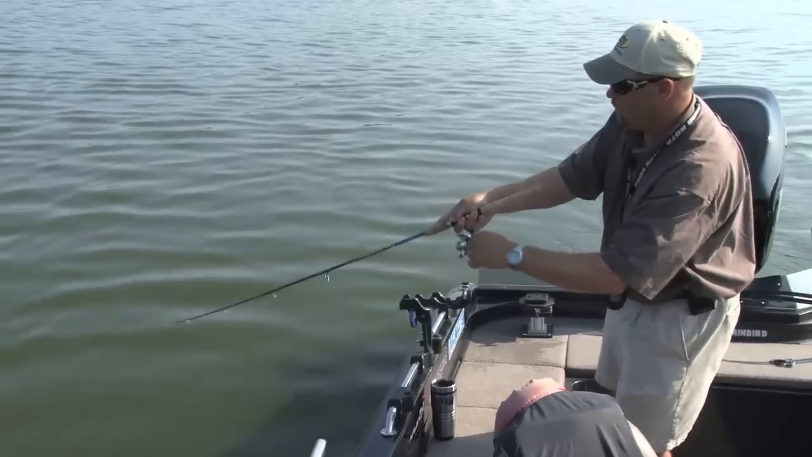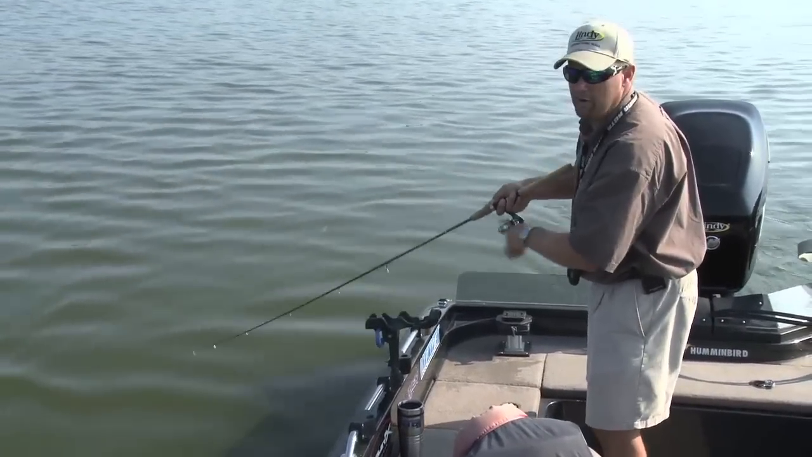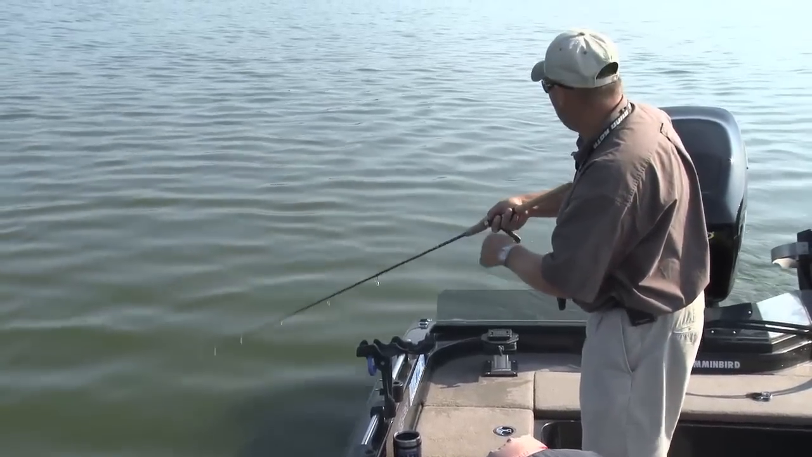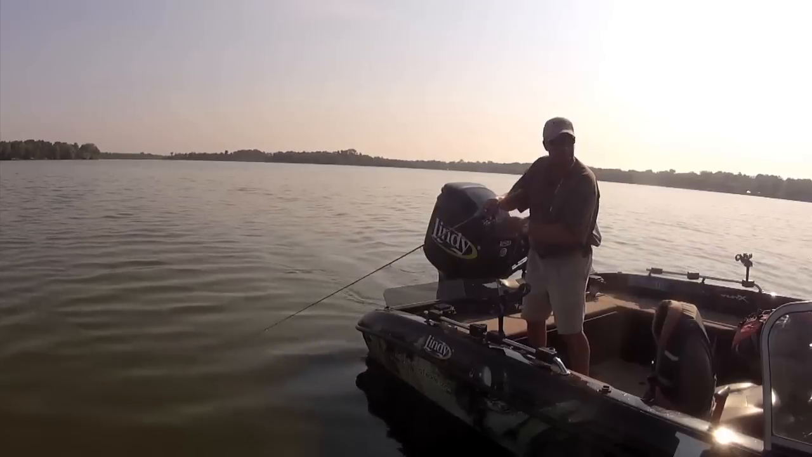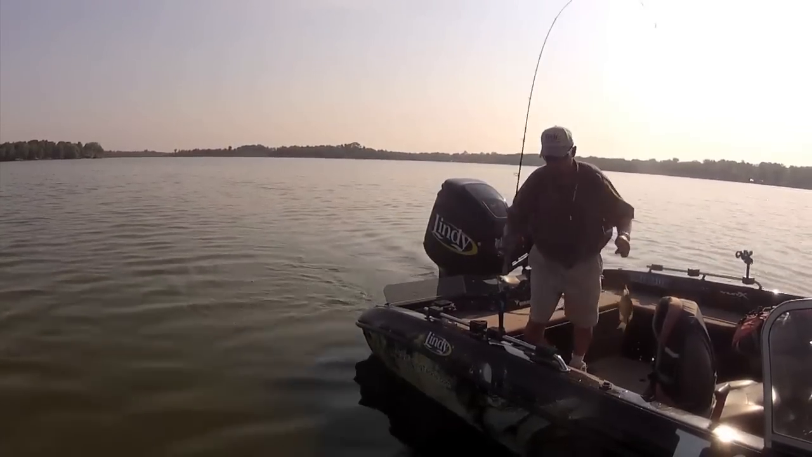You know, the neat thing about the pattern we're on right now is it's solid. This thing's gonna hold up all the way through fall. These fish are gonna sit out here on mid-lake stuff, and they're just gonna eat, and that's gonna make them real easy for you to come out here and catch them.